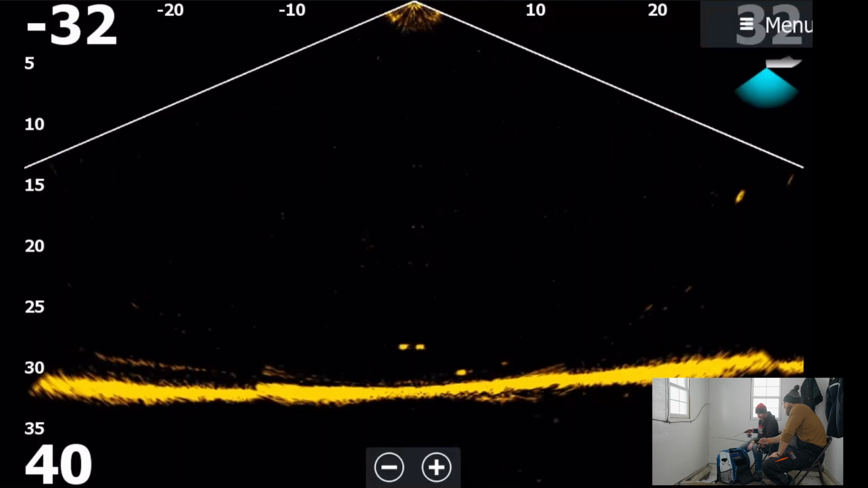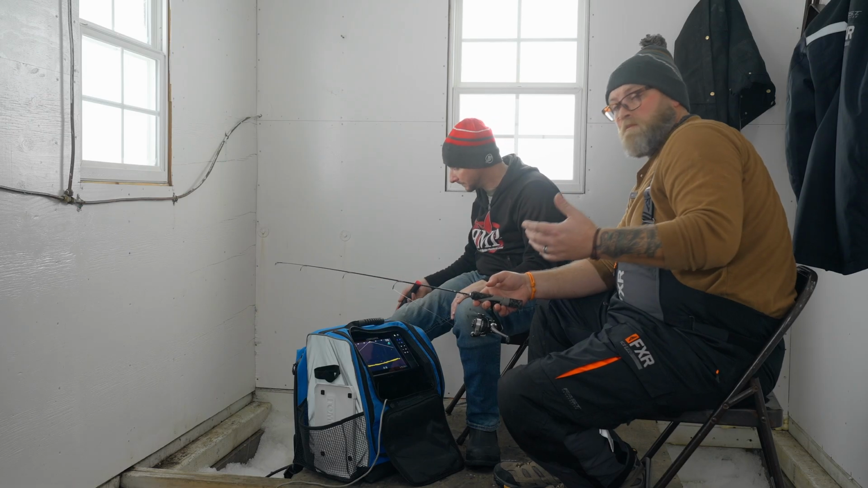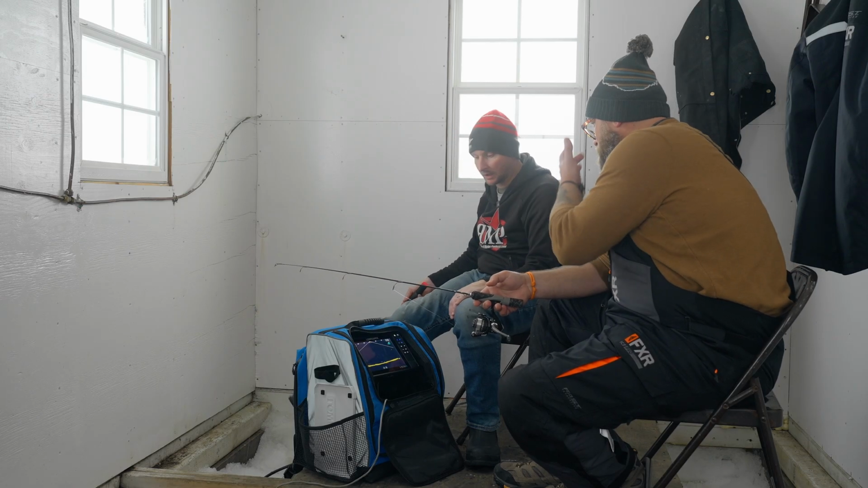There's just the very edge, like Josh said, still super clear. So again, amazing clarity, guys. Active Target 2 is looking great. Early look, what are you thinking about the Pro?